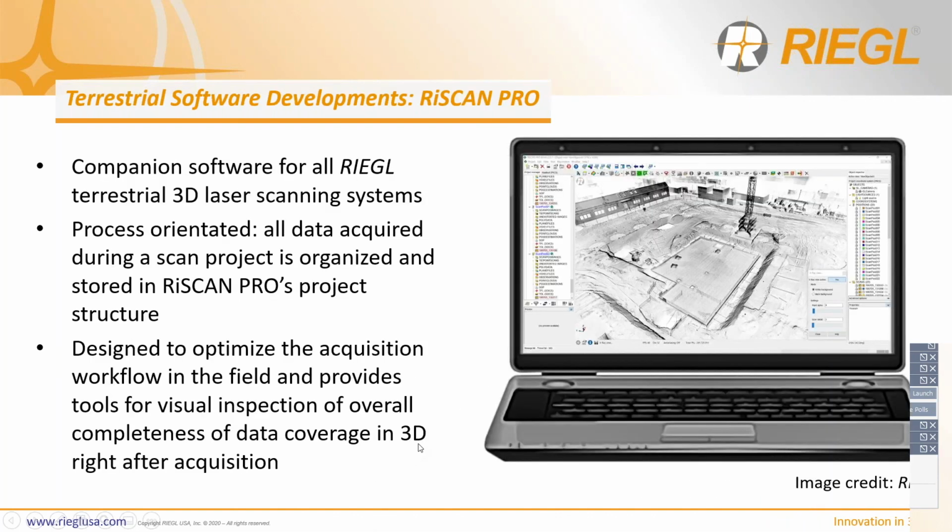So now let's jump into the software developments that help aid in surveying. This is really going to just complete the package, so to speak. The first that we're going to touch on is, of course, RiSCAN PRO. RiSCAN PRO is the companion software for all of the RIEGL terrestrial 3D laser scanning systems, and it's a fully integrated solution for producing accurate and refined TLS point cloud data. It is designed to help optimize your acquisition workload in the field while providing tools for visual inspection of overall completeness of data coverage in 3D right after acquisition.